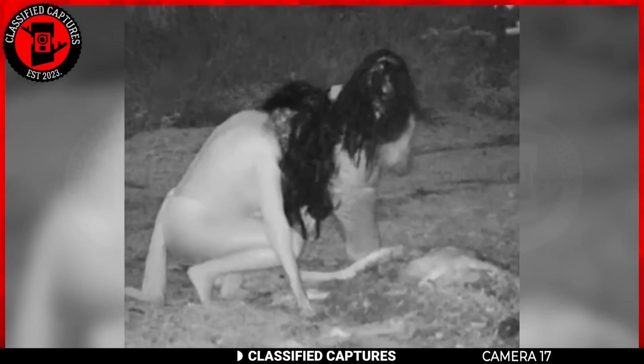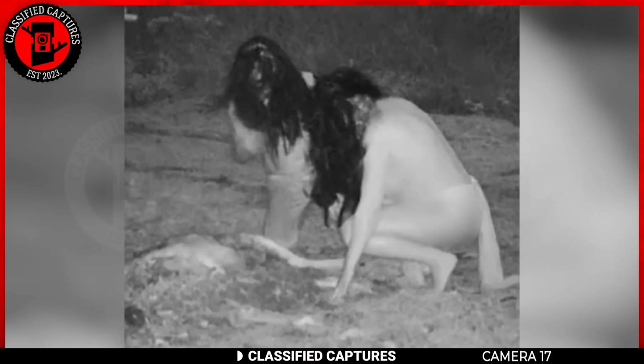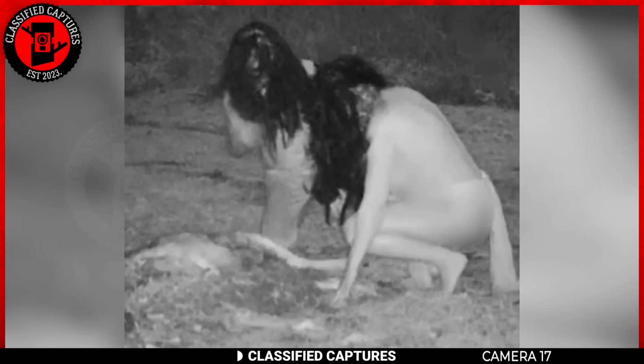The bizarre nature of the scene has sparked speculation and theories. Some folks are throwing around the notion that these might be witches up to some kind of ritual, while others are floating the possibility that these figures could be skinwalkers. You know, those mythical beings from folklore known for transforming into animals and humans. What do you guys make of the situation?